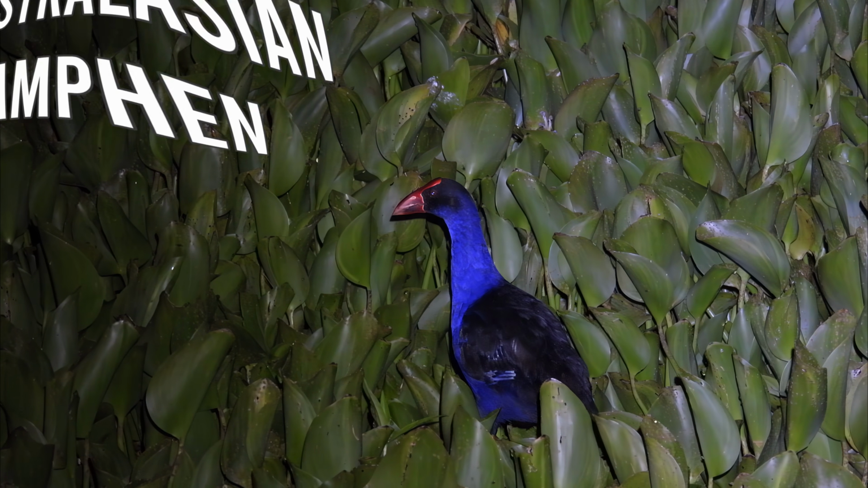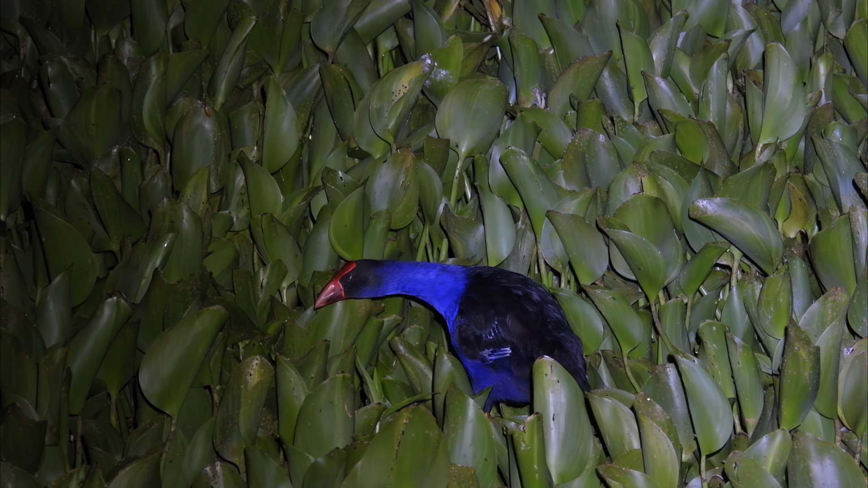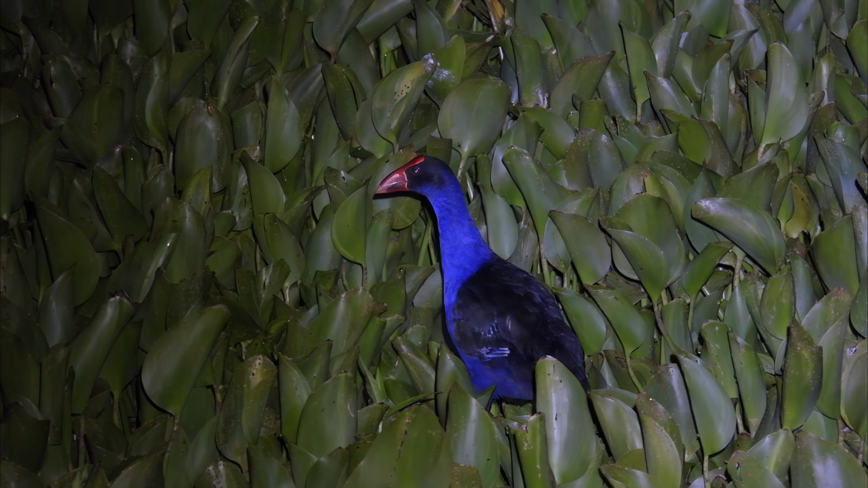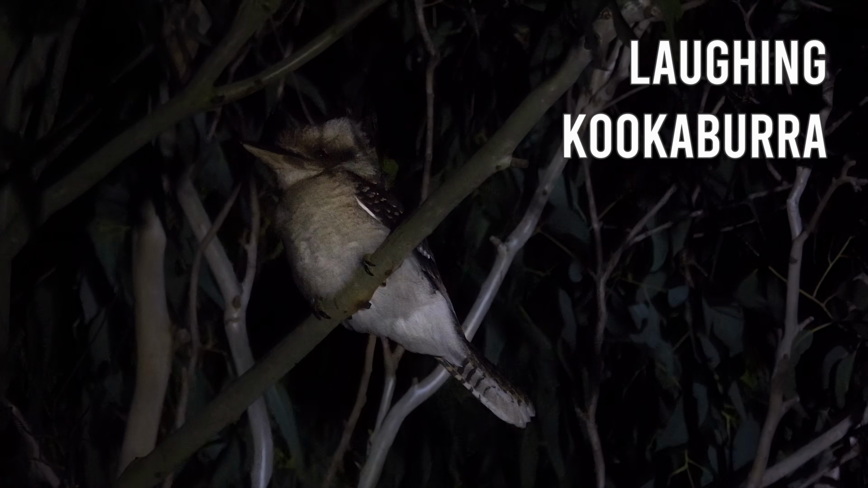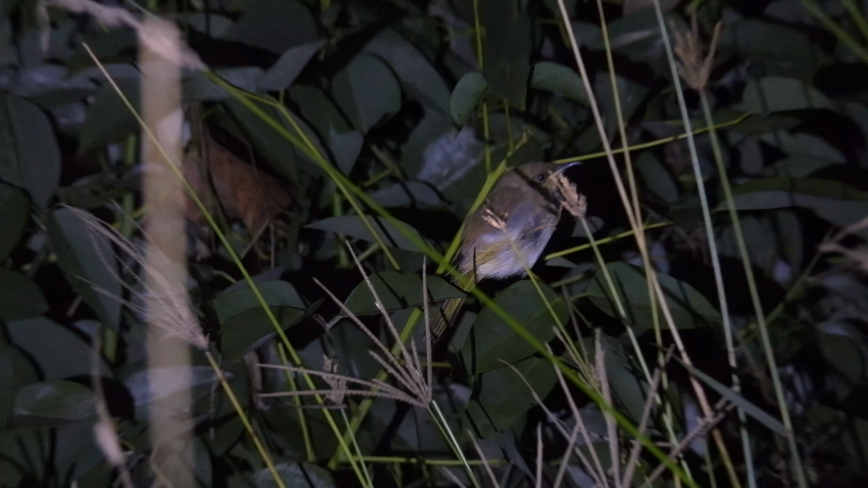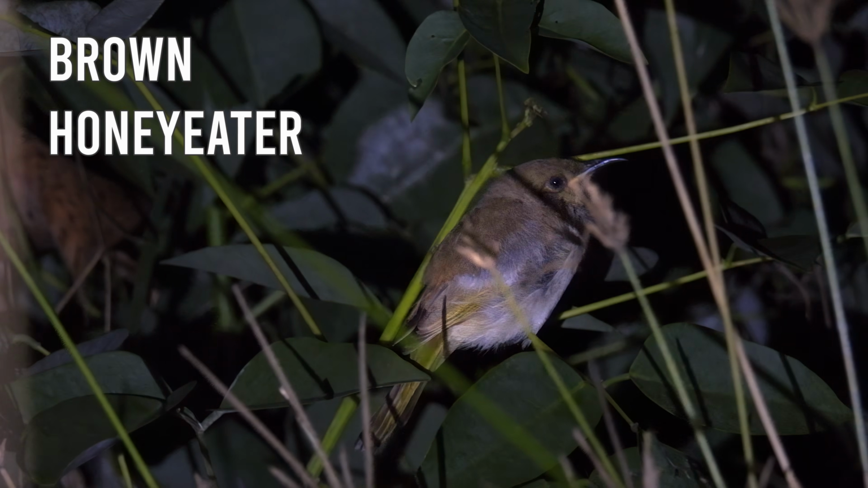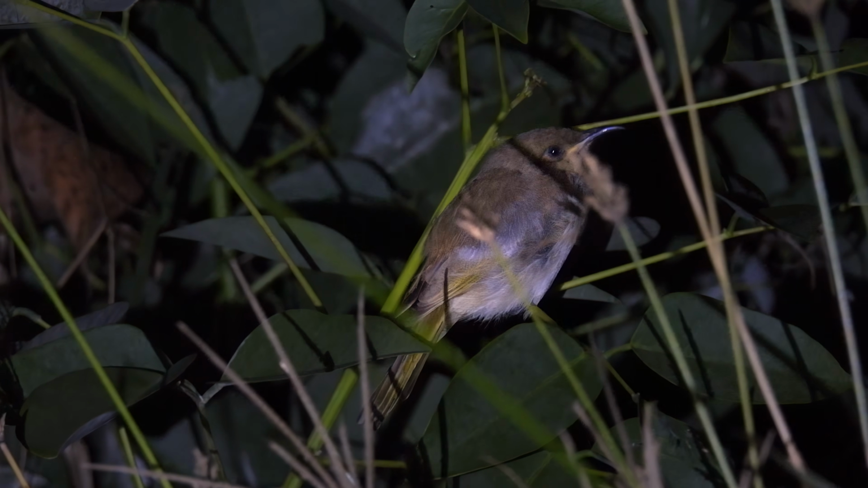I thought Australasian swamp hens would sleep on land. Yet, here they are on top of the water vegetation. This one doesn't look too happy I woke it up. And back on land, we have the laughing kookaburra. And this one's awake, being unusually quiet. And here's another bird that's awake. Brown honeyeaters are typically hyperactive during the day, so it's surprising to see this one so calm.